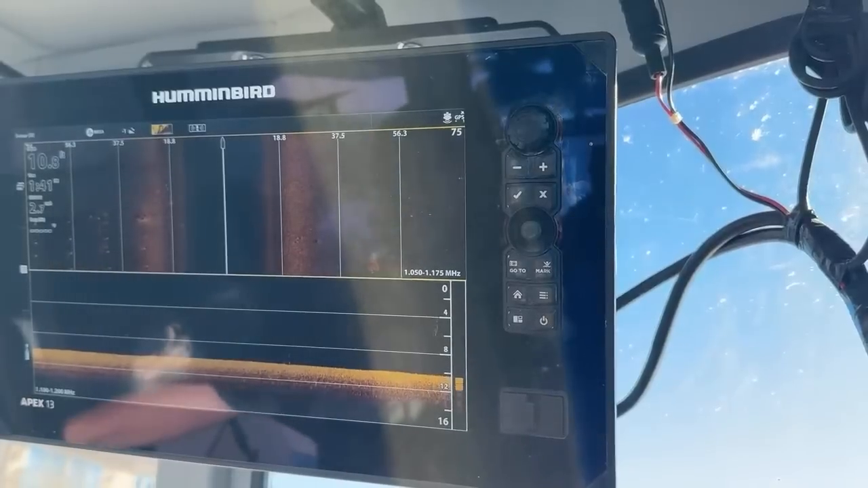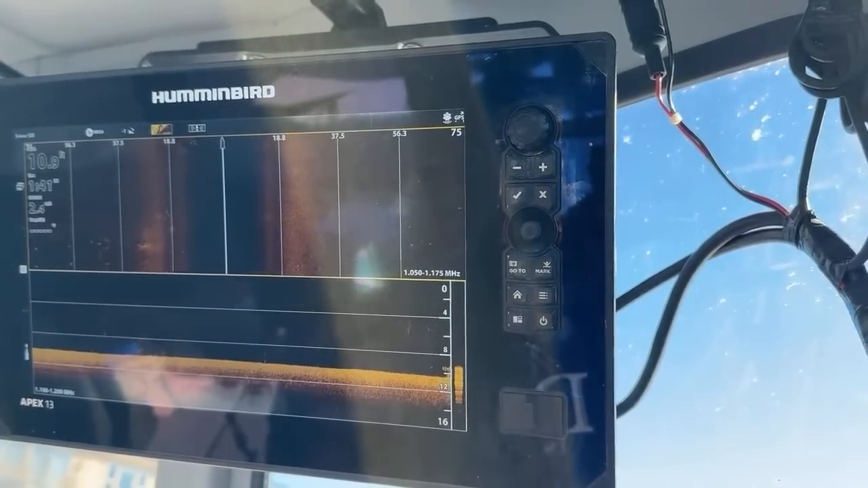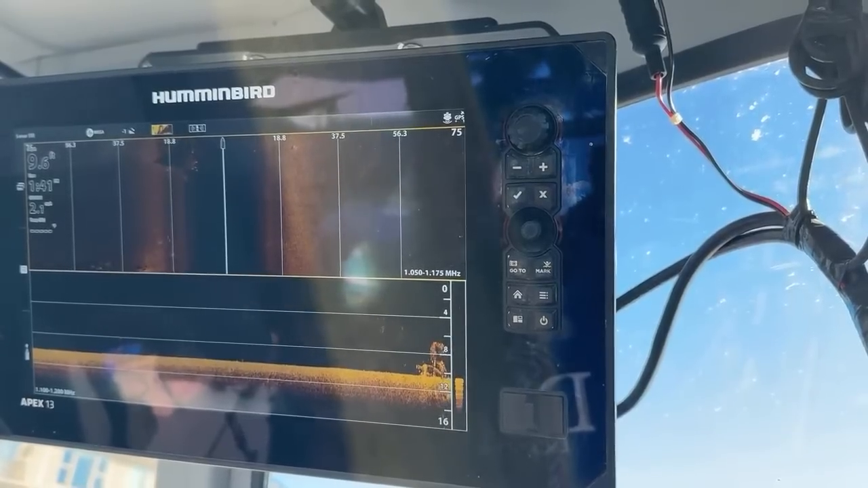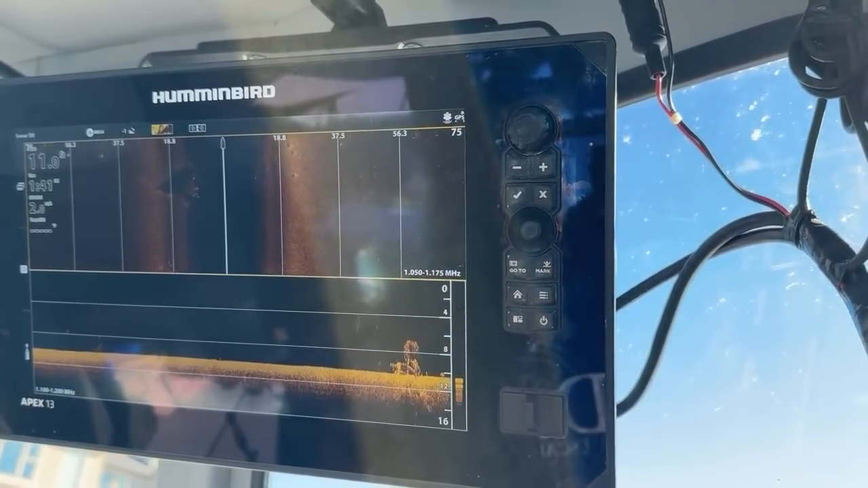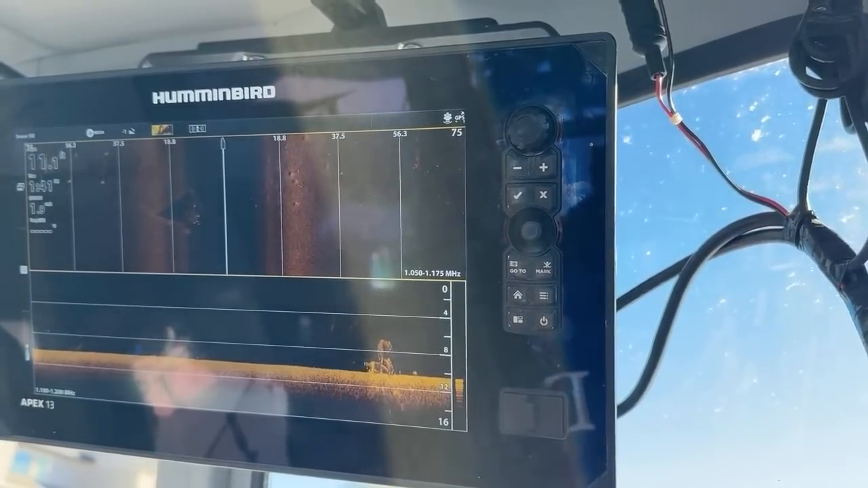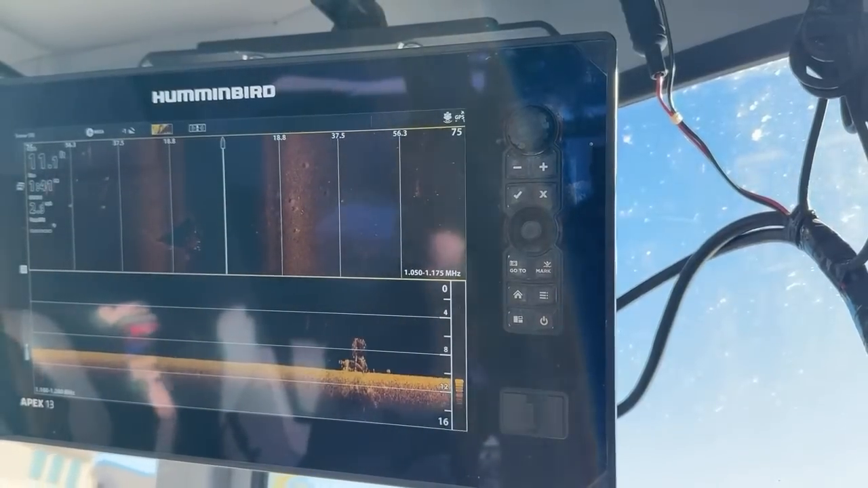Ooh, look at that, Lindsay. We just went right over top of a dock or something. Look at that blue heron just sitting right there. I thought it was fake at first. Yeah, we went right over top of a big old structure. It's not even a vehicle. Looks like an old dock.